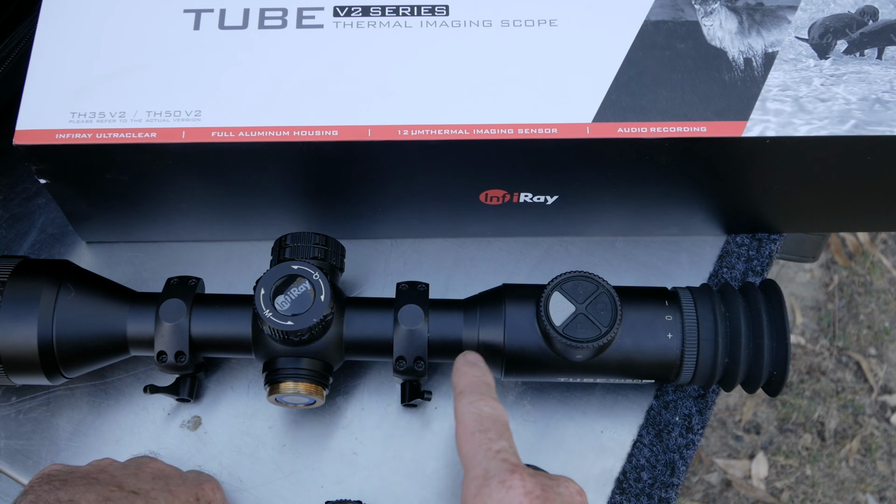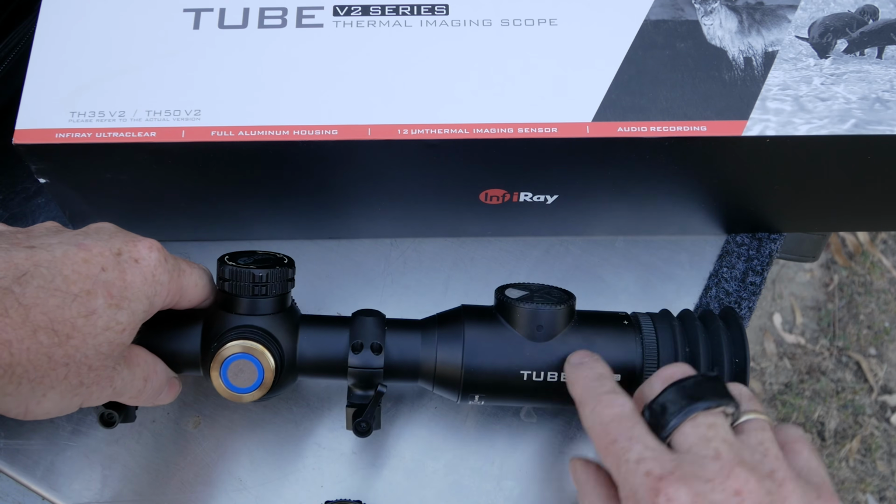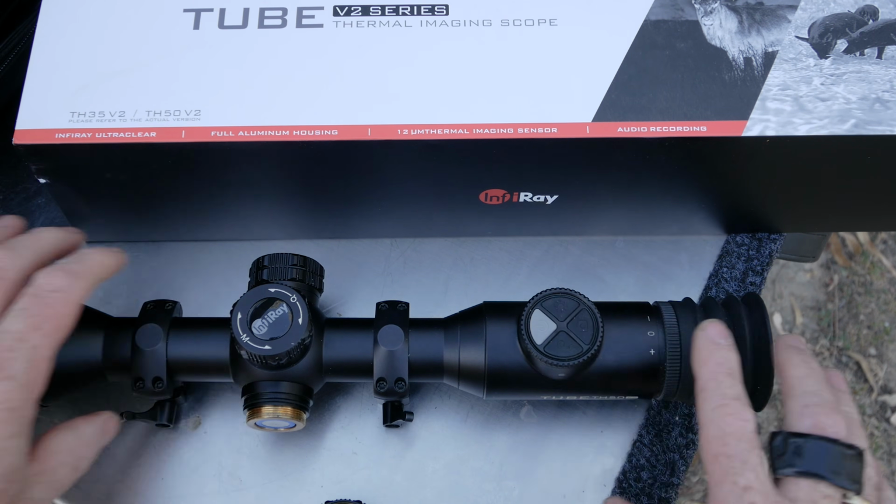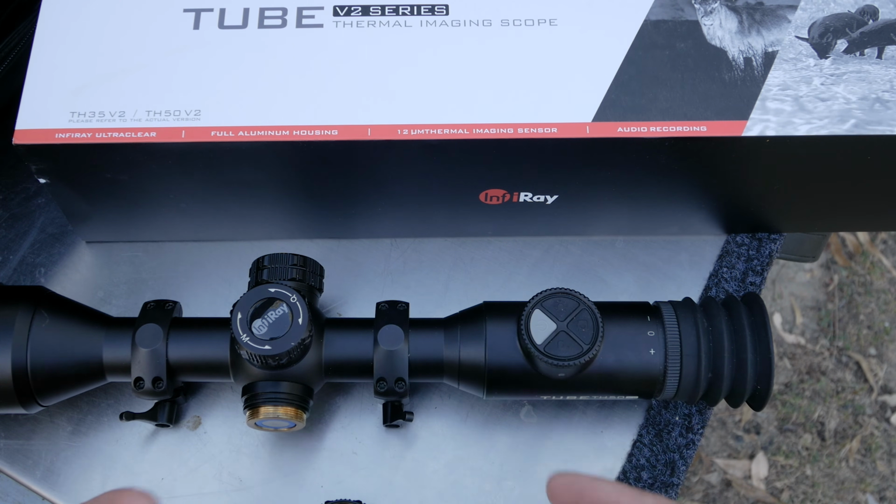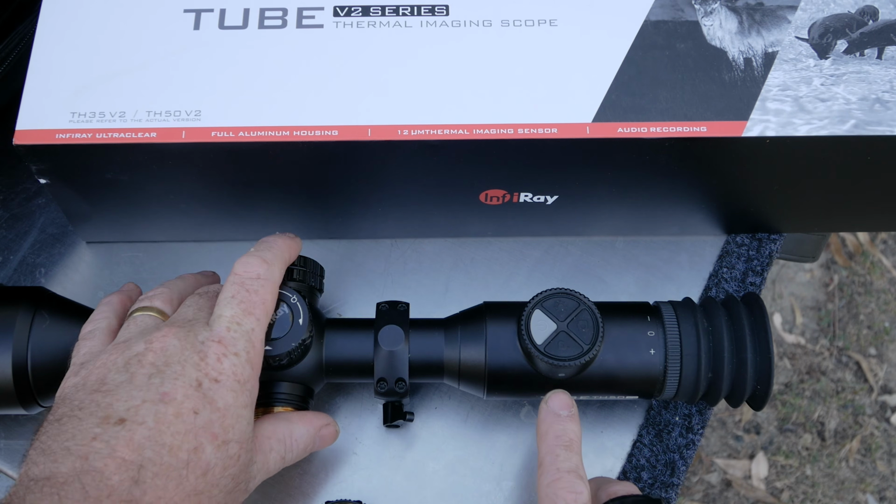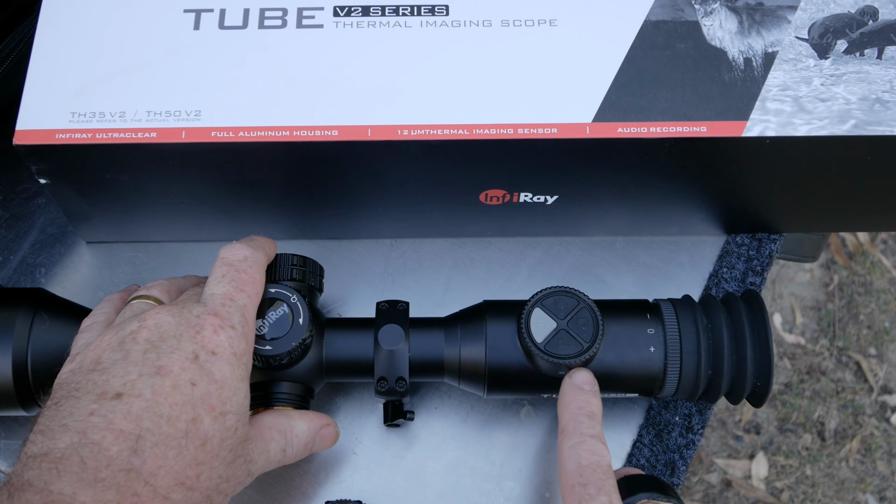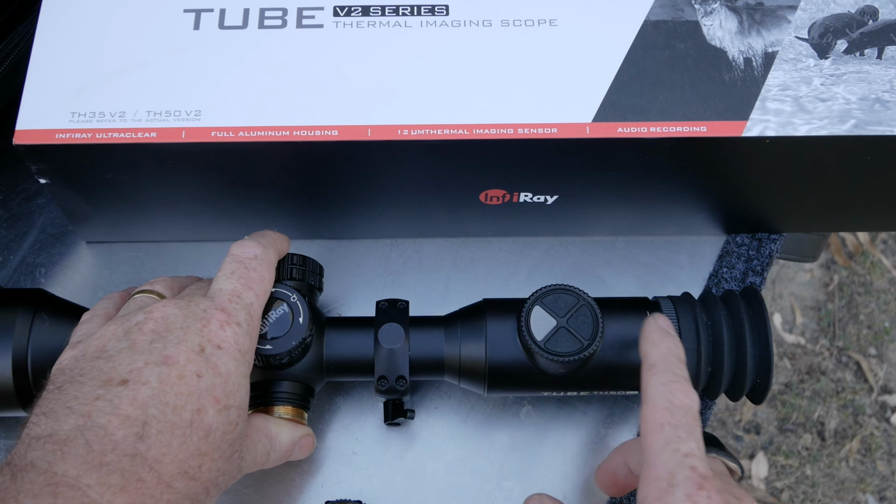As we move further back here, there's not much going on. There is a little microphone built into the side here. It does have good audio. That has been a godsend for me making videos, because it's got really high quality audio. It's nice and loud, and it's very clear. It does suffer from a bit of wind, so if that's a problem, you can glue a little muff around it, use some double-sided tape or something, and that'll improve the wind noise.